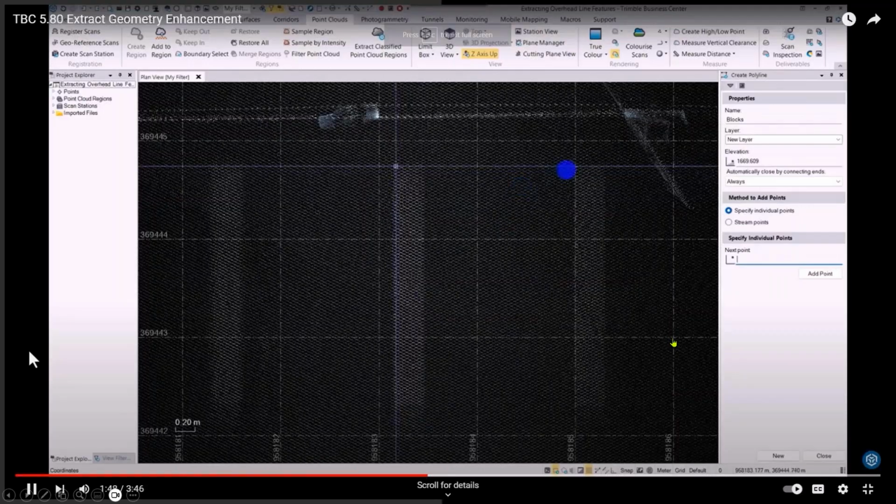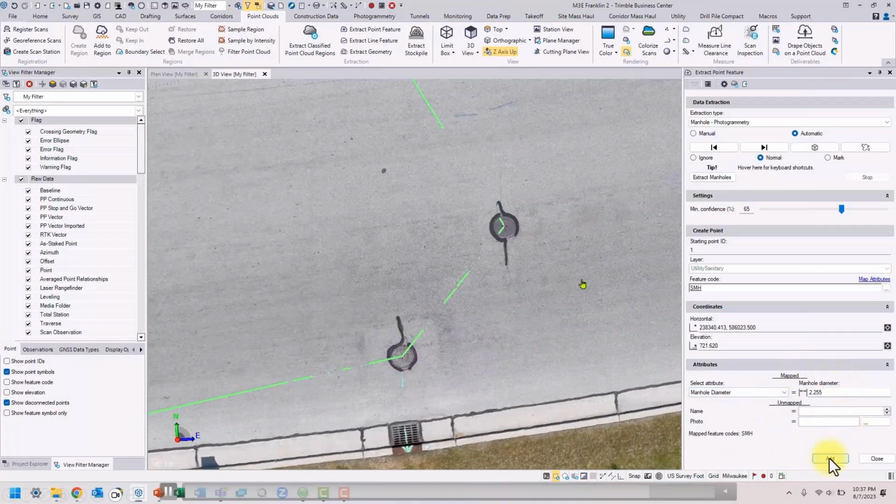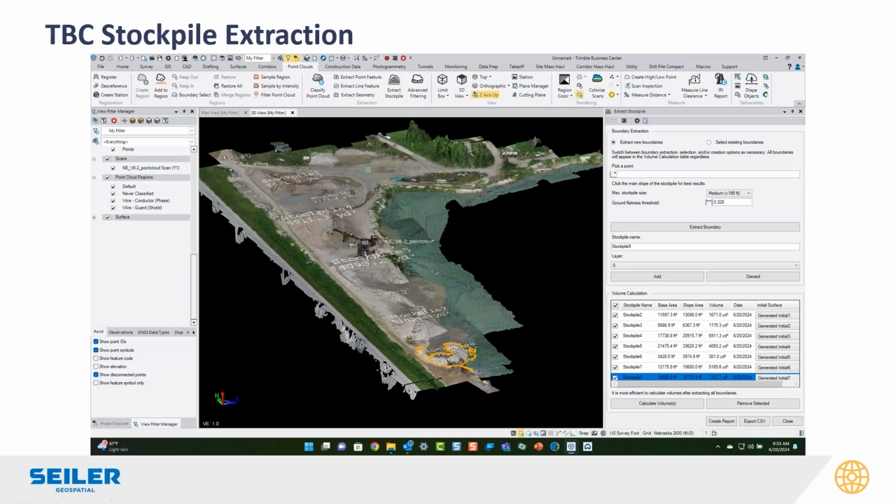I'm just going to skip over extract geometry. Manhole extraction is kind of the same as the trees. It finds them all. You've got your code, and it'll put the block in there. Sorry, I'm running out of time here, so I'm speeding through it. Stockpile extraction is in there as well.